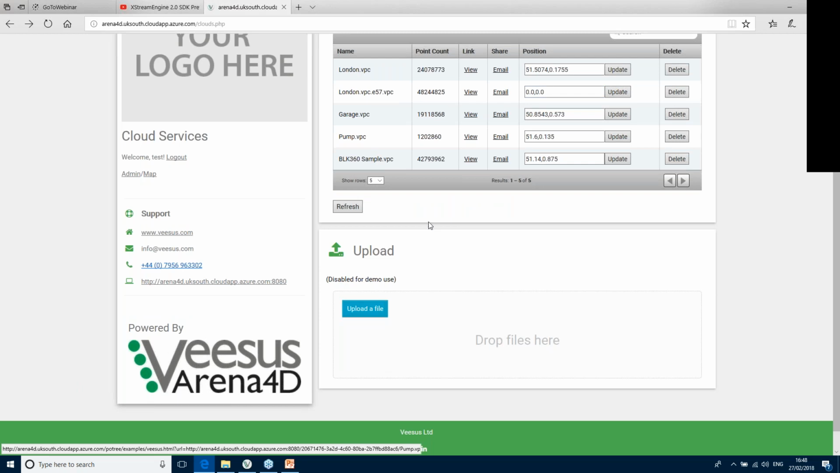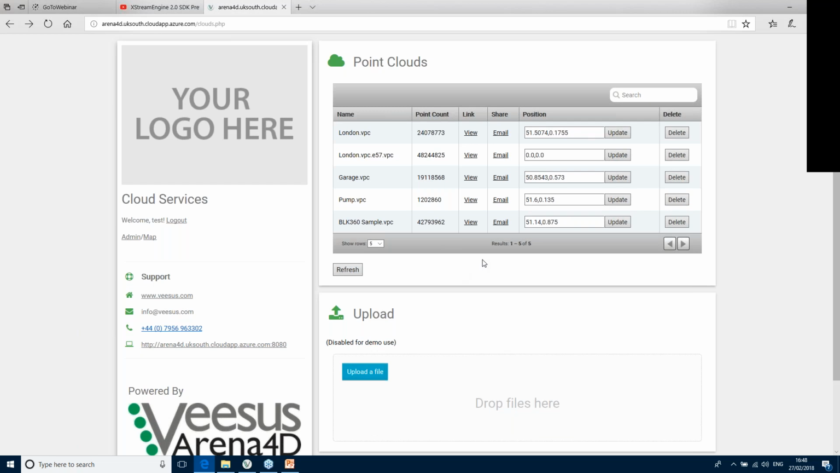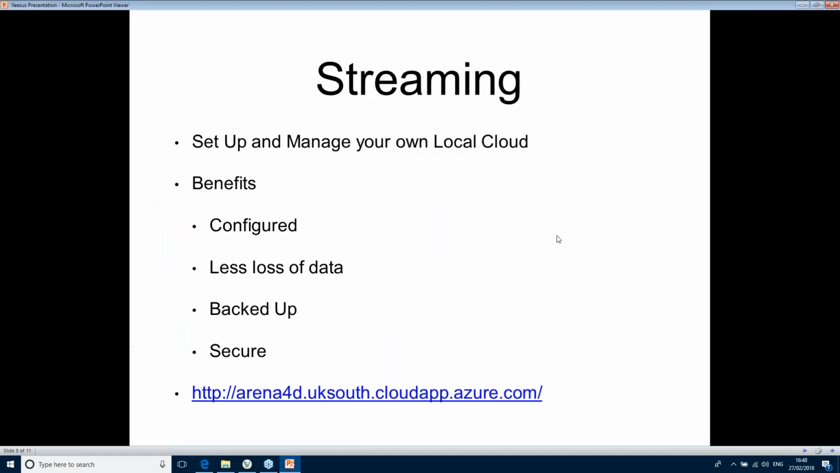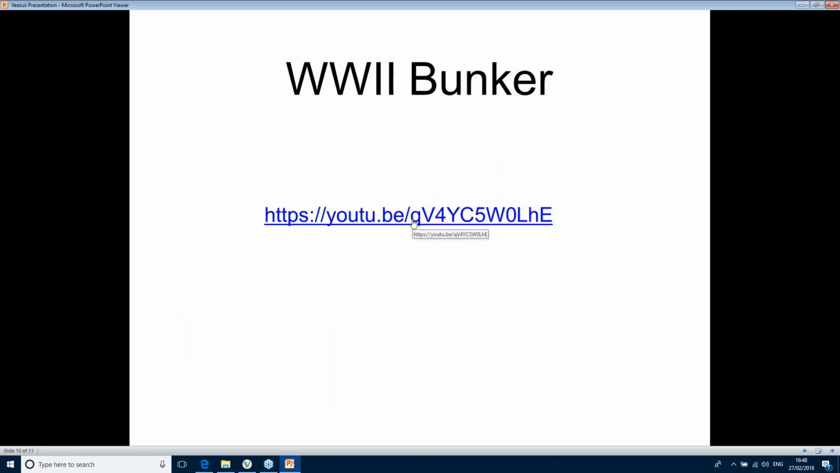And if you want to add things to this, you simply drop them into this area here, and it uploads them to the server. Now that would work in your office, that would work in our office, and that works on the Azure server like I've got here as well. So it's not streaming in the cloud like you'd expect. Okay, so it's using our point server to stream that data to the web.